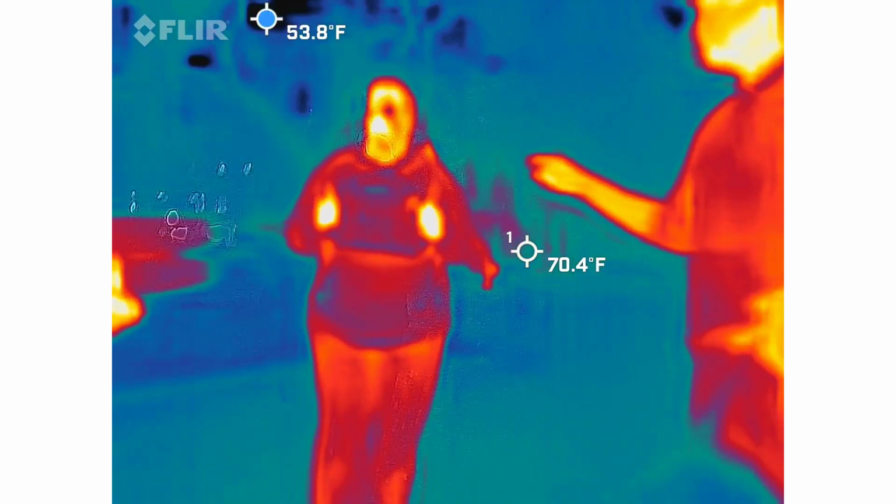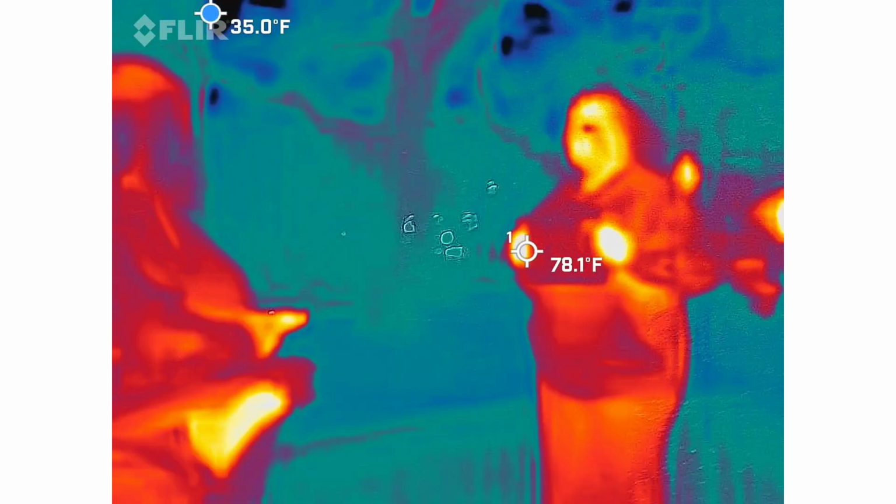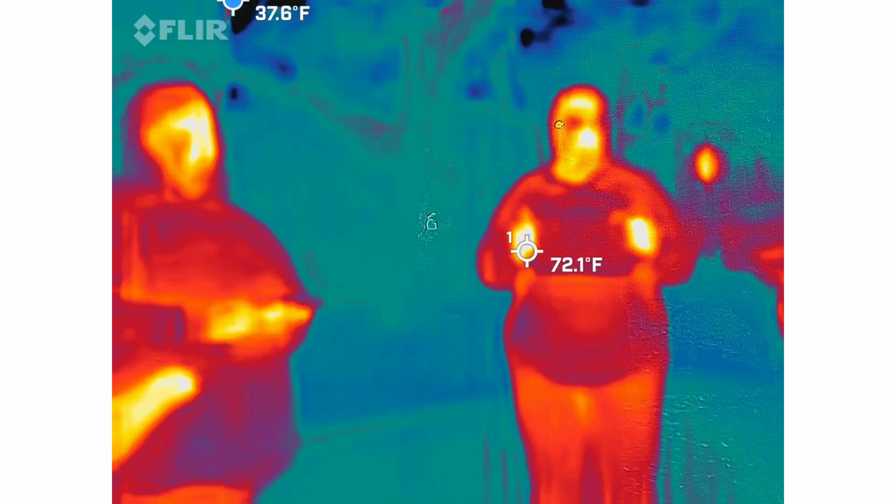This is the space where we caught the gentleman leaned up against that tree over there, moving around. You can see him moving his legs. He's got his arms up like he's reading a book.